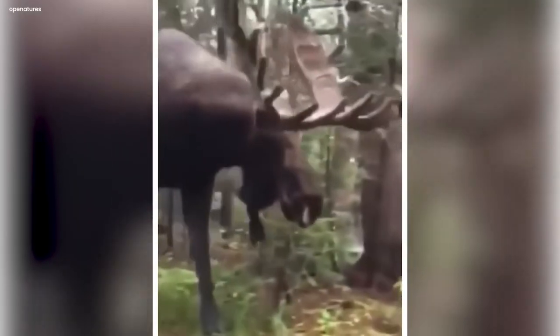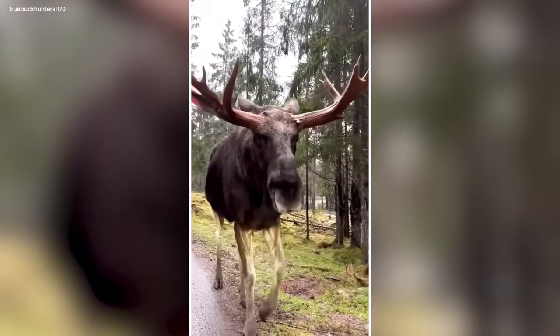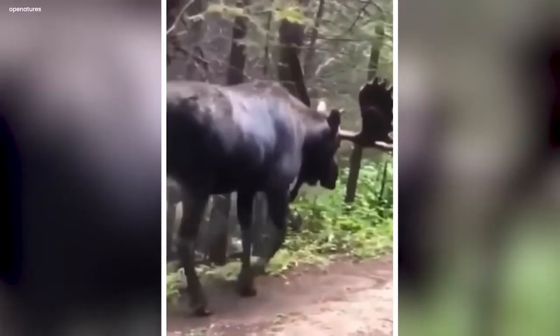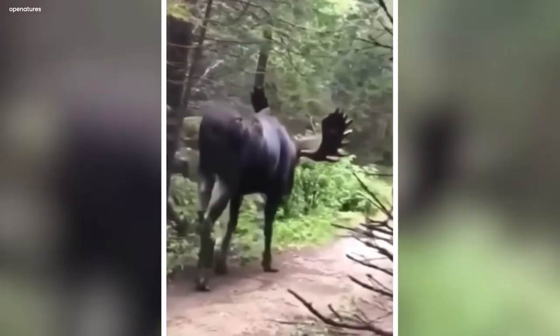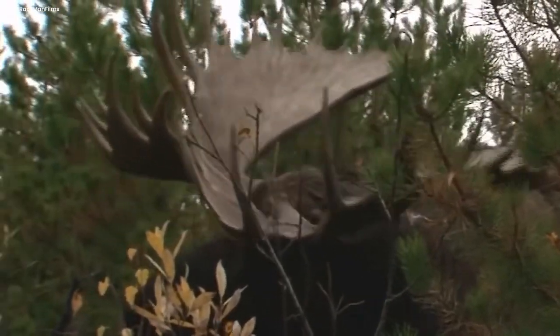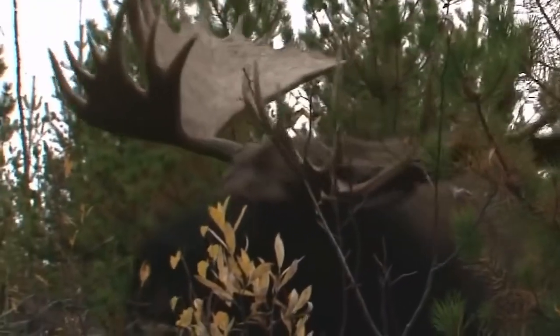You can see its legs are very big. The moose's antlers are beautiful and at the same time very big. The moose moves forward and you can see that the moose does not have a tail. It also tells us how moose can navigate through the forest very easily.